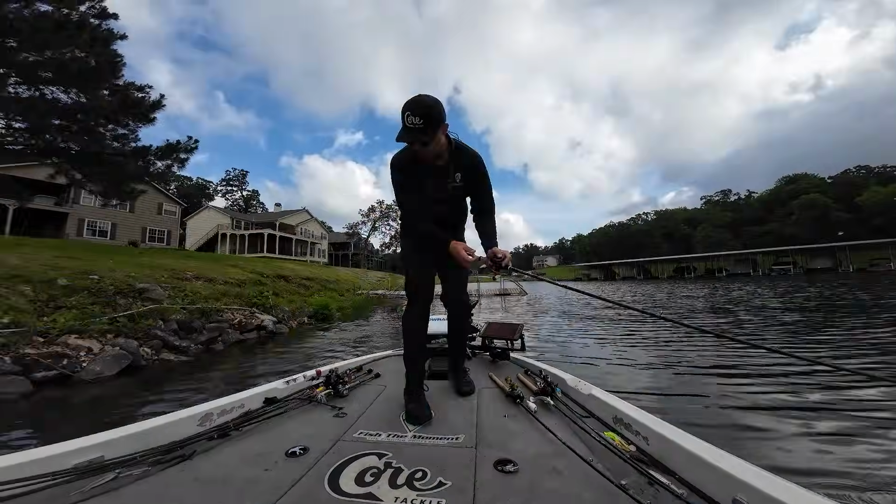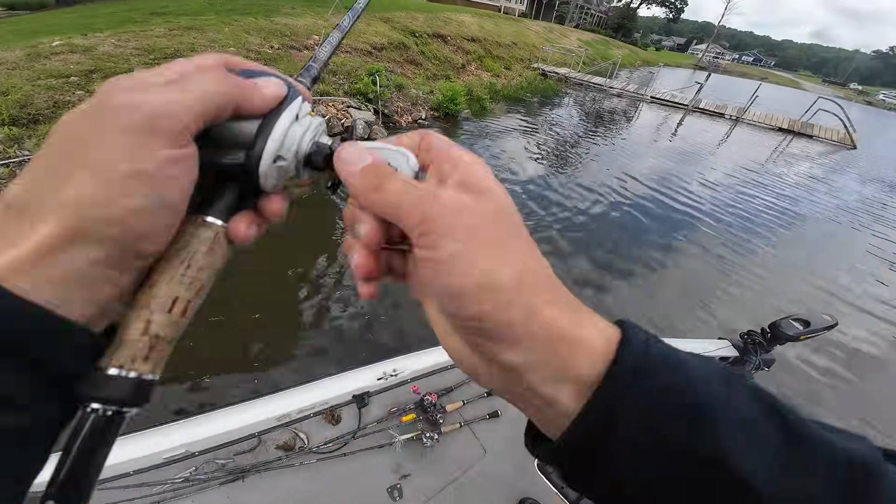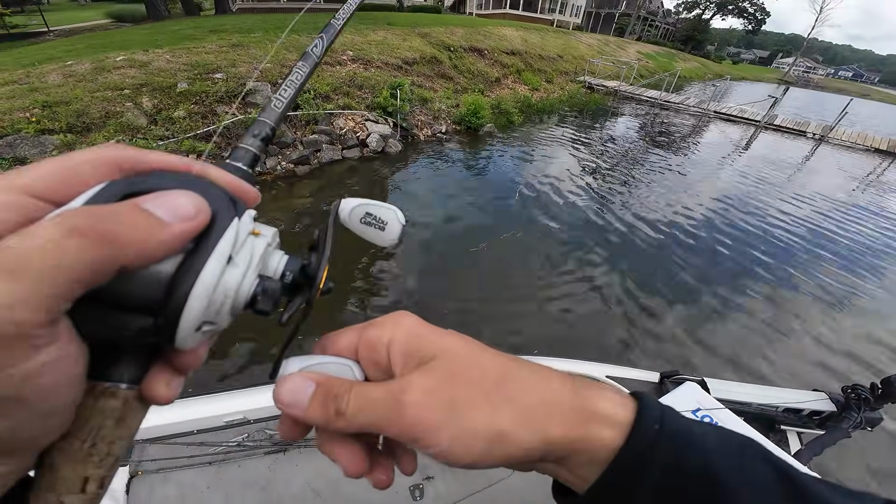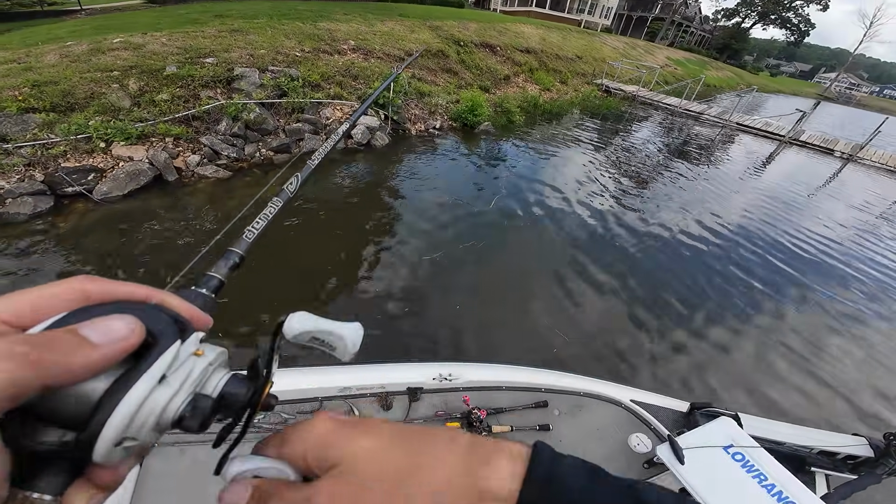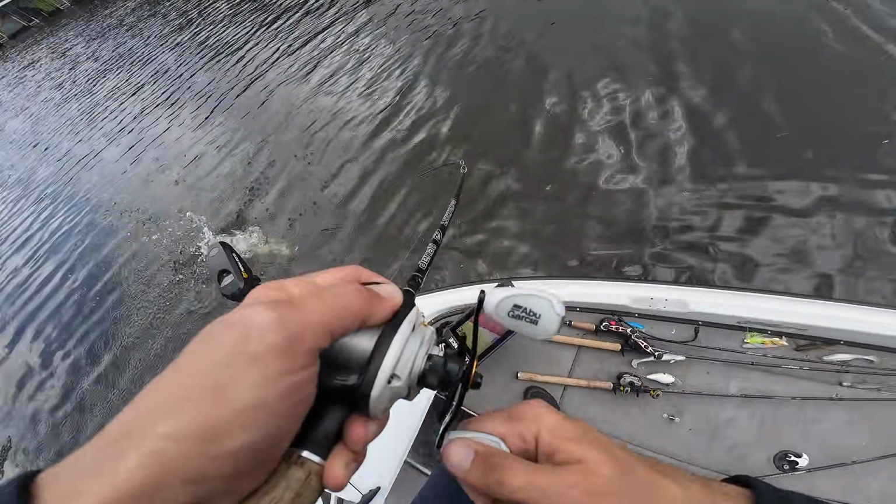Oh, golly, right here. Come on, fish. Come back and get it. Got him right here next to the boat. Oh my gosh, good one too.